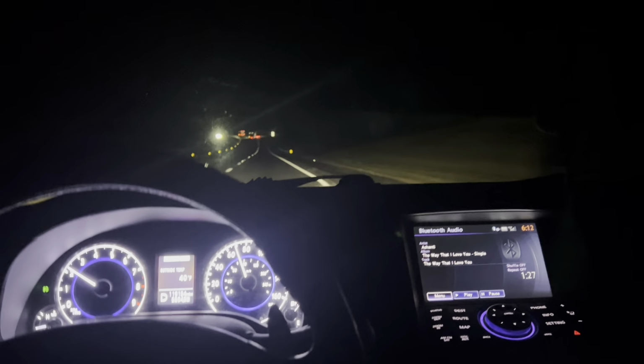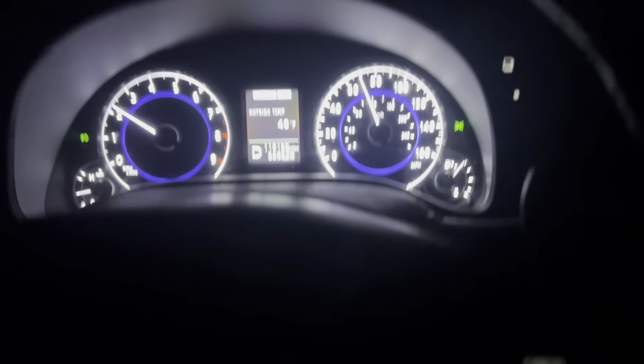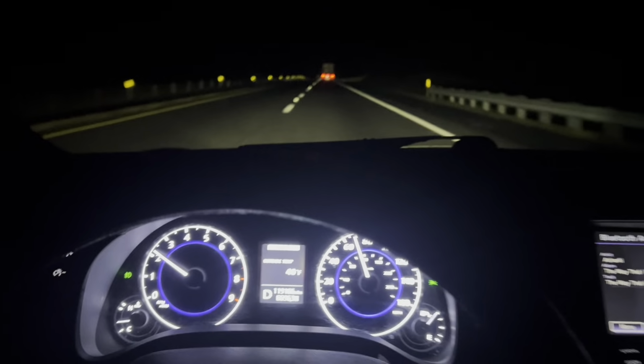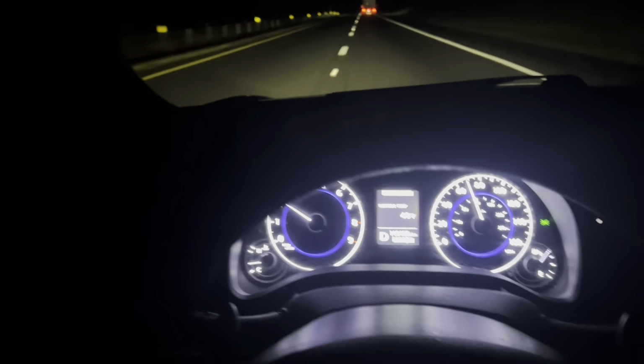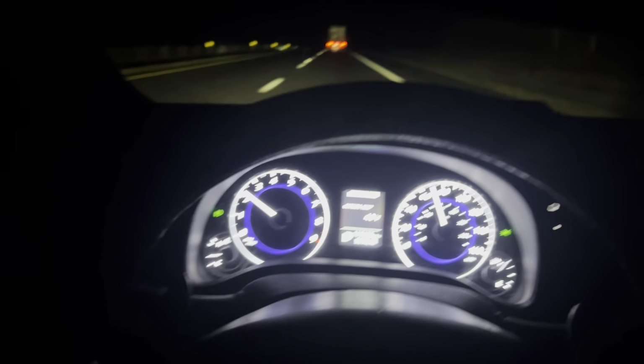Just a nighttime view of the car. I'll probably talk to y'all for a little bit. Basically giving y'all some nighttime footage of the car.